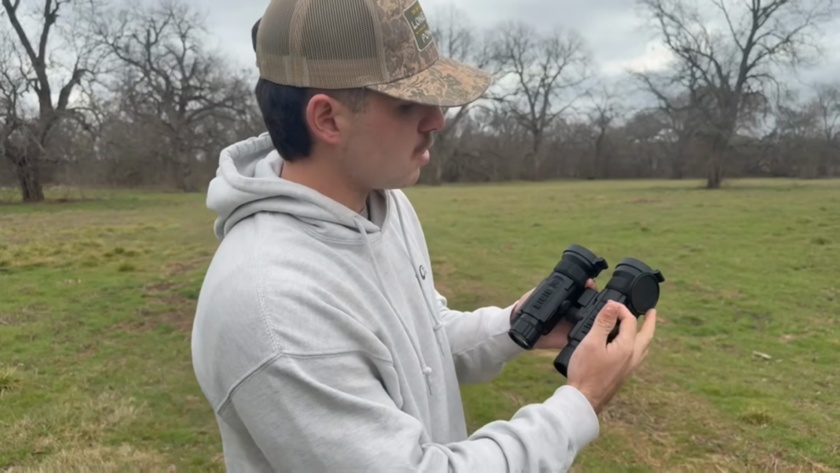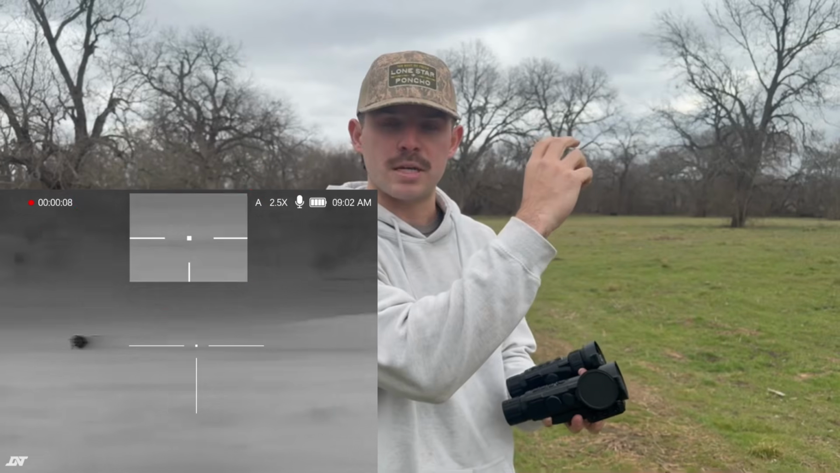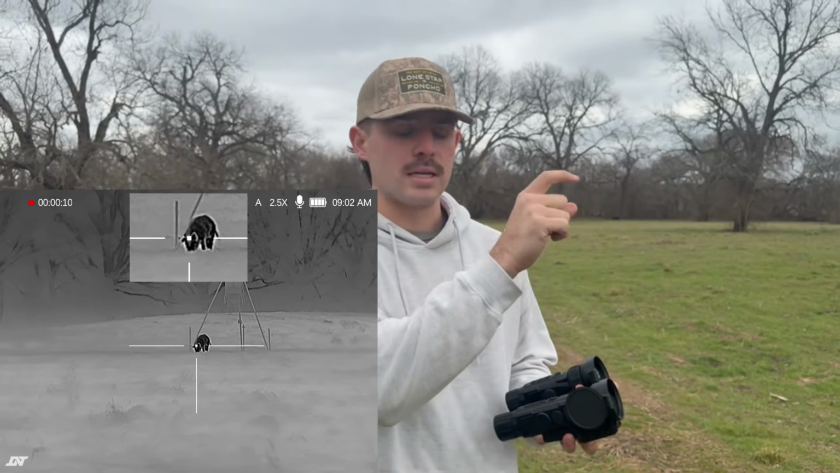Obviously, zoom is going to be at the top right here. So underneath the power button is going to be your zoom. I believe that this scope goes out from, I think base mag is about 2, and then it goes out to 10 times. You can do a picture-on-picture option where basically it throws up a smaller picture onto your main picture where it's already zoomed in.